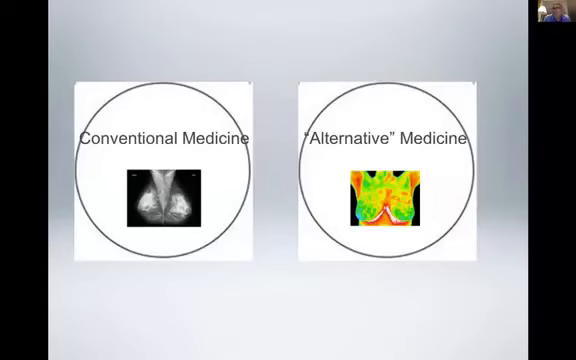When you think about it, it's really evaluating our energy field, right? It senses the light that we emit. So it really is a whole different way of looking at things. So it's more understood in the alternative world. It's less well understood in the conventional medical world, where the structural tests like mammograms really predominate.